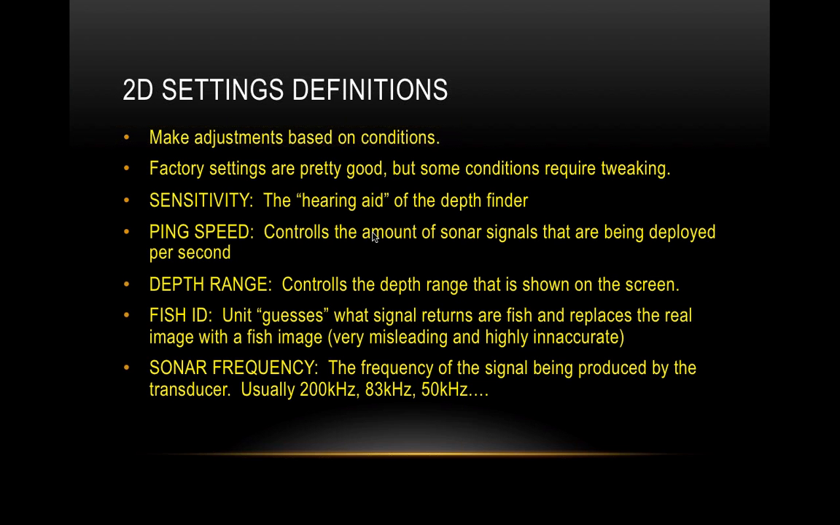But if it's dirty water, there's a lot of debris. There's a lot of different things down there, whether it's plankton, temperature changes, or an algae bloom, whatever it is, that's going to affect the performance of your unit. And that's why you need to make these adjustments on the fly, depending on the types of lakes that you're fishing. The factory settings are great, don't get me wrong. Those do work, but it's really important to change it based on the conditions.